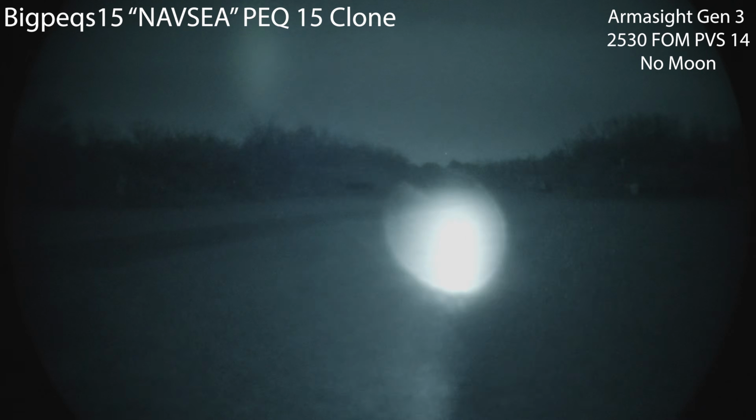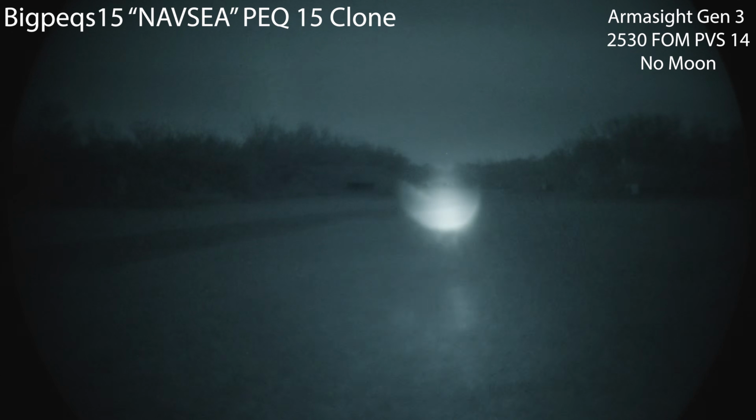Bear with me, like I said, this thing spins for a long time to move its assembly. I'm not gonna go too much tighter. It can go to a laser beam, but I think we're already washing out the night vision.